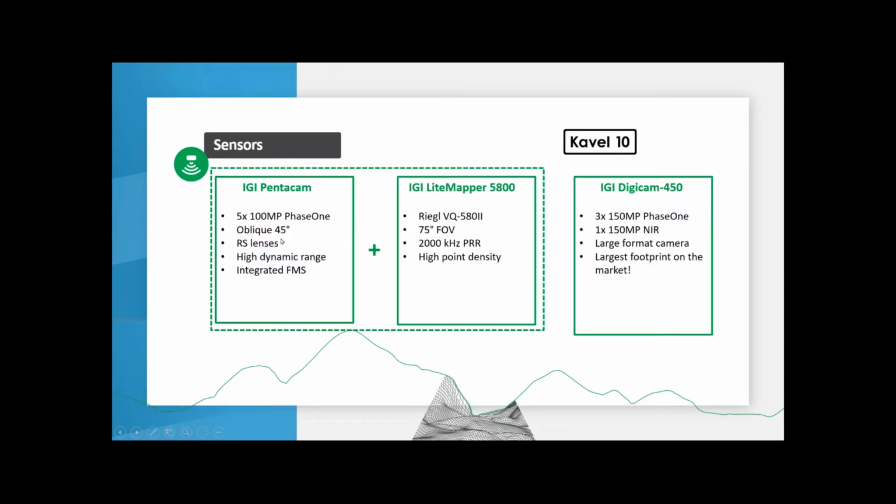So what is inside those sensors? The Pentacam consists of Phase One sensors. So we have 5 times 100 megapixel. As Jim already told you guys, we have 4 oblique images looking at a 45 degree angle, and then 1 down-looking nadir camera. We have very high quality lenses, and these Phase One sensors are famous for having very high dynamic range. So we are very flexible in terms of the time frame when we can capture the data.